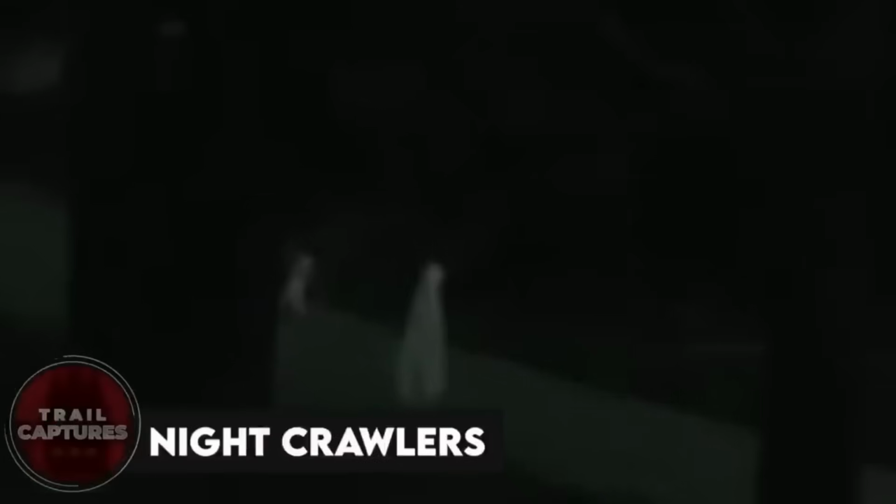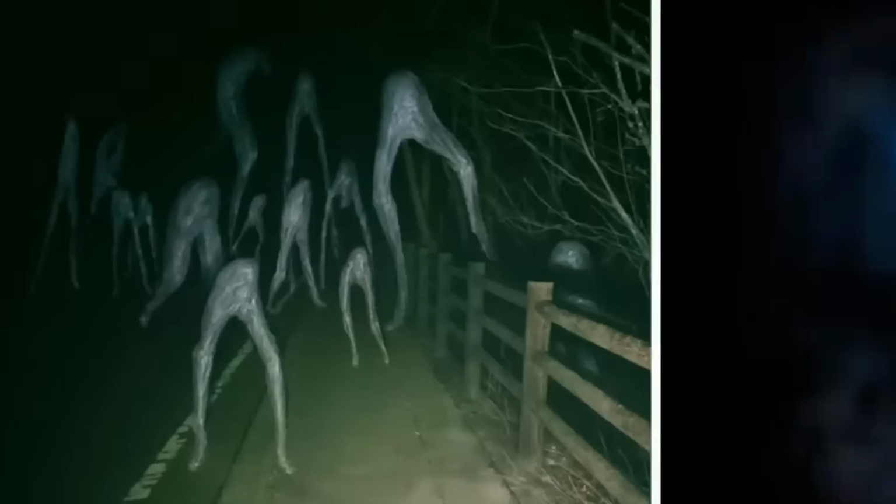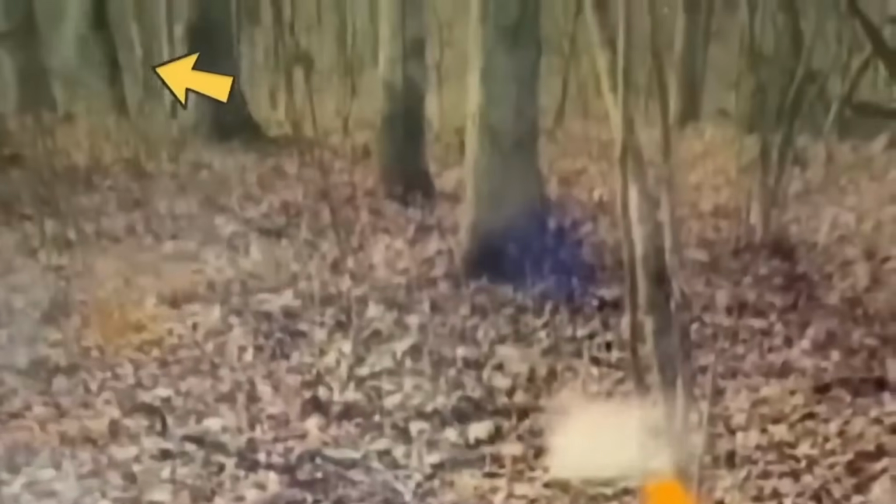Night crawlers. Ever heard of these things called night crawlers or soul walkers? They're these creepy yet strangely calming creatures. So there's this video from 2011 in California, and it shows these two stick-like figures casually strolling through the woods. You know, it's almost like they're a ghost family. One looks like a baby ghost, and the other might be a ghost mom or dad. It's actually quite peaceful and serene, and I really hope they were able to continue their nighttime wanderings without any disturbances, you know?